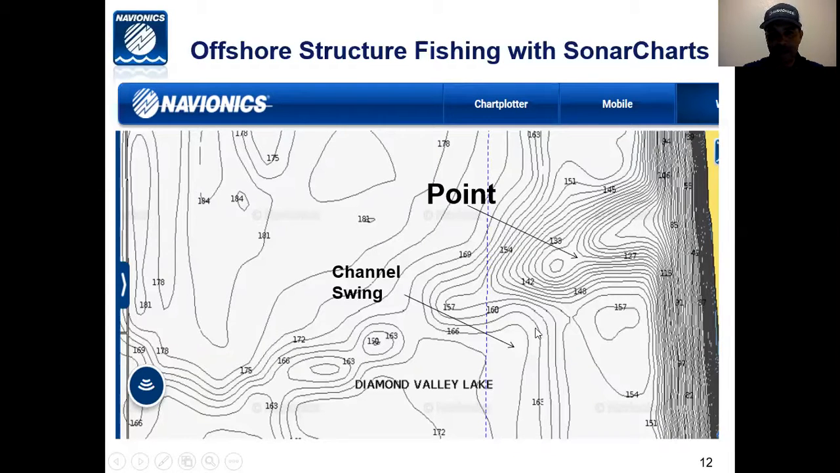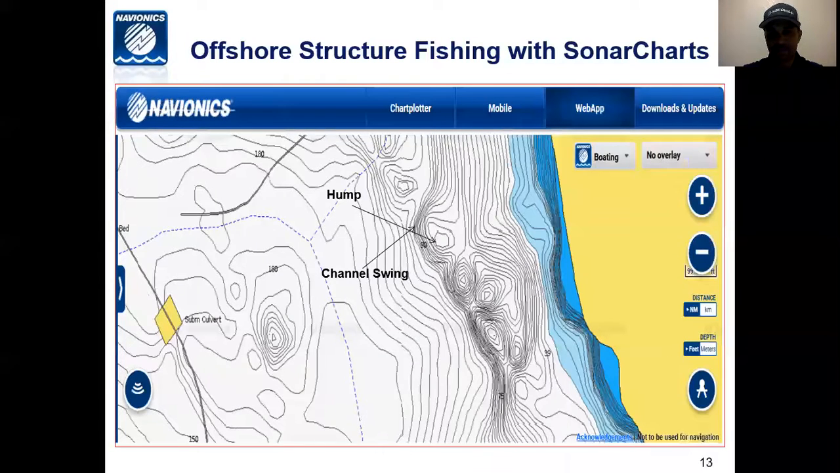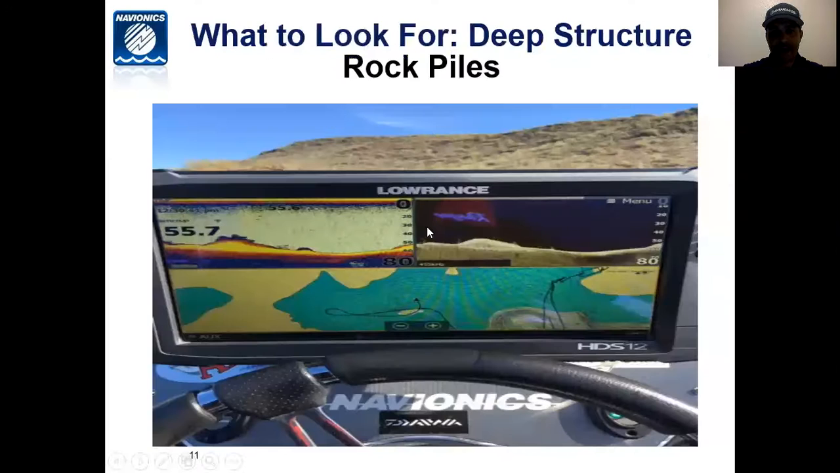And this would be an example of a channel swing where the channel runs into the shore. Again, this is shallow water, even though it says 100 feet, the lake is down about 100 or so feet. It's coming up now. But when I did the screenshot, the lake was down. So this is an example of a channel swing running into a point. This is another screenshot showing the spot that I showed earlier. Let me go back.